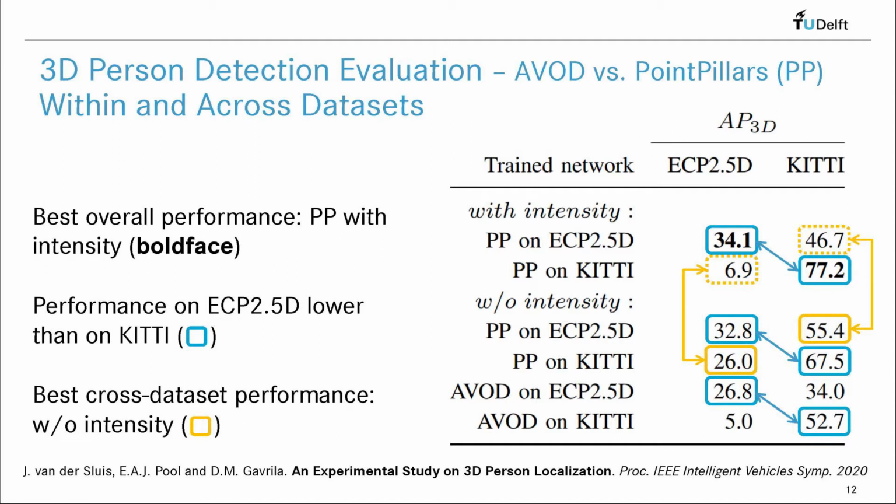First, as shown in bold, the best performing network for each dataset is PointPillars with LiDAR intensity trained on the corresponding dataset. This shows that there is relevant information in the LiDAR intensity. Second, performance on ECP 2.5D is consistently lower than on KITTI for both PointPillars and AVOD, following earlier statements that this dataset is more difficult than KITTI.